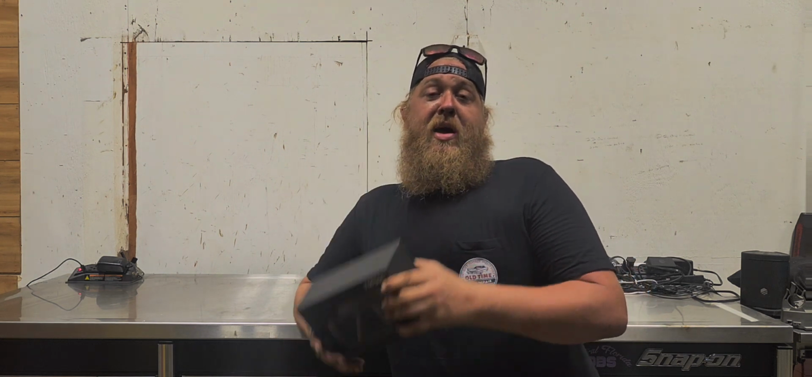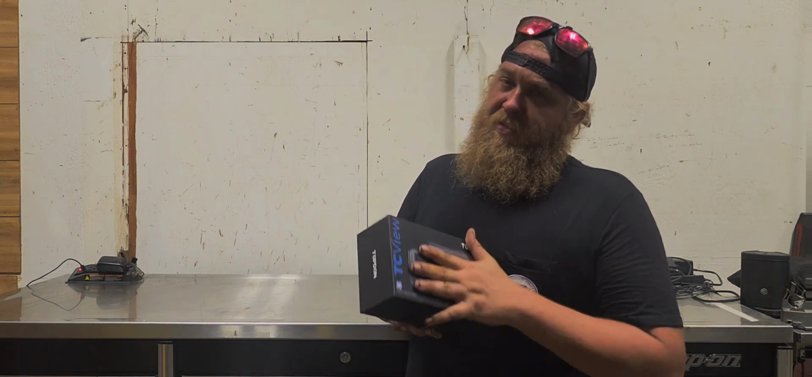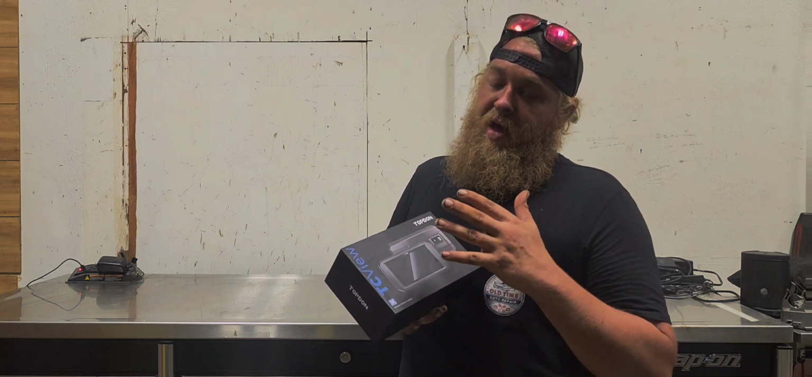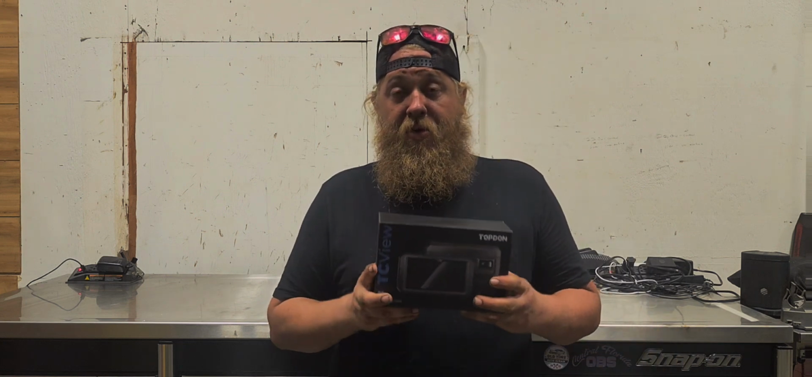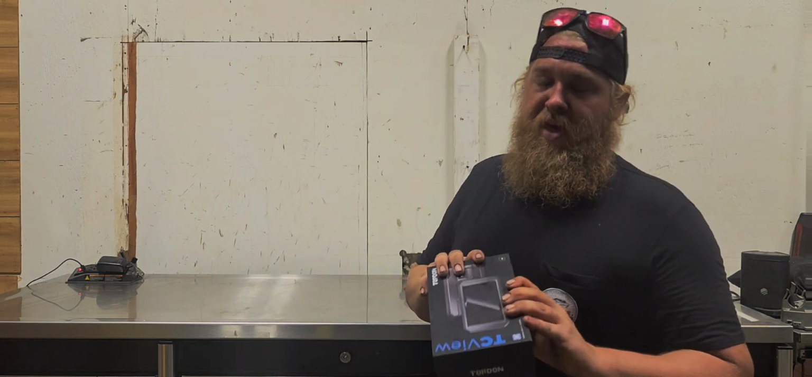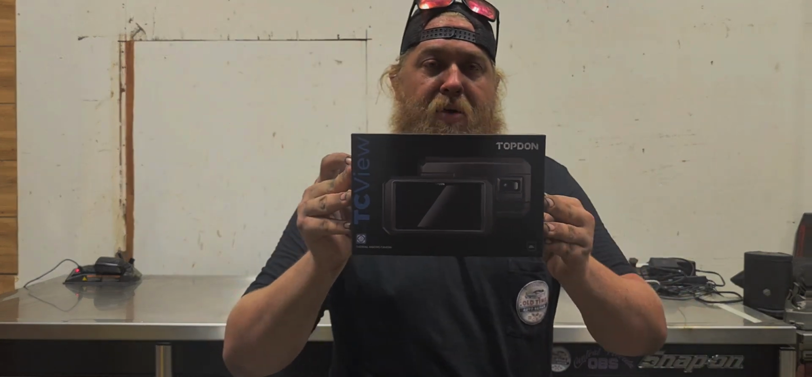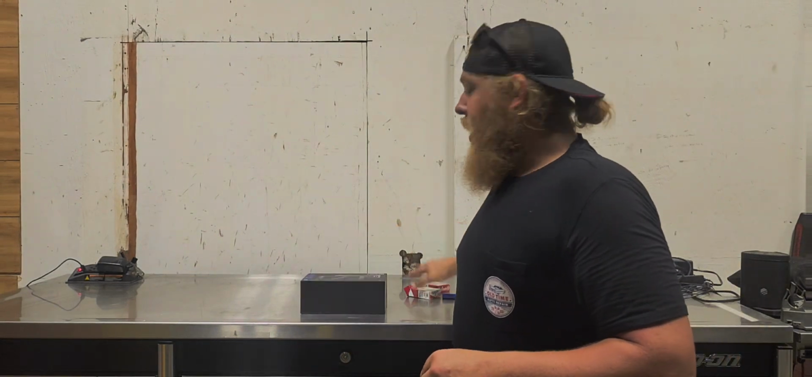I want to know if Topdon makes a great tool or not. So that's what we're going to be looking into, guys. Let's open this thing up. We're not going to go into a crazy amount of detail today. We're just going to go through, see what it's got, maybe turn it on if the battery works. Who knows? We're going to go over some of the features in a second once we get her opened up. So there is the box. I don't know how well y'all can see that, but we're going to move the camera over and pop this bad boy open.